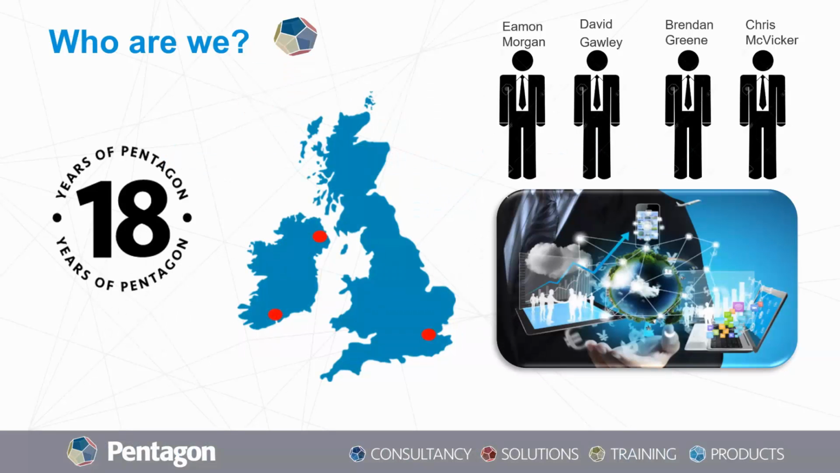Just before we get stuck into ReCap Part 3, I'd like to quickly run through a little bit about Pentagon Solutions for those who may not know. Pentagon Solutions started in 2002, so we'll be going 18 years strong. As you can see on the map, we have 3 locations, Belfast, Cork and London, with our main office being situated in Belfast.